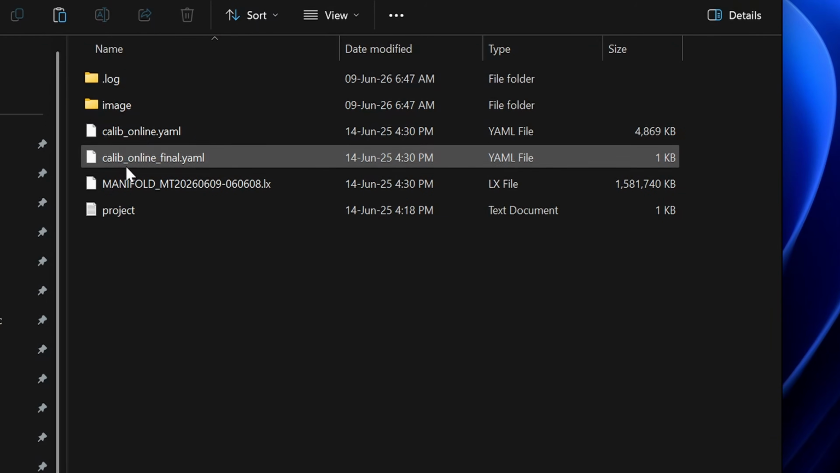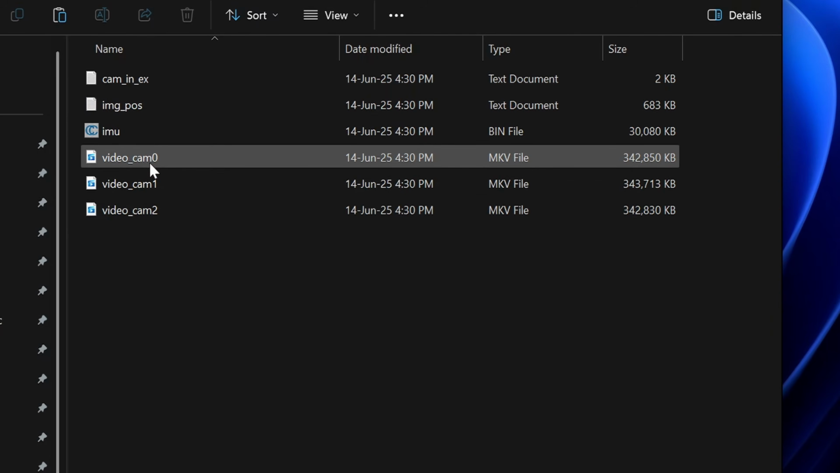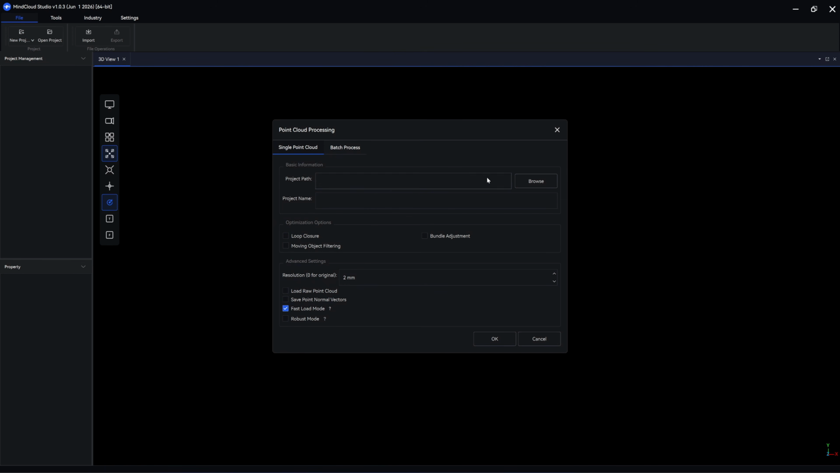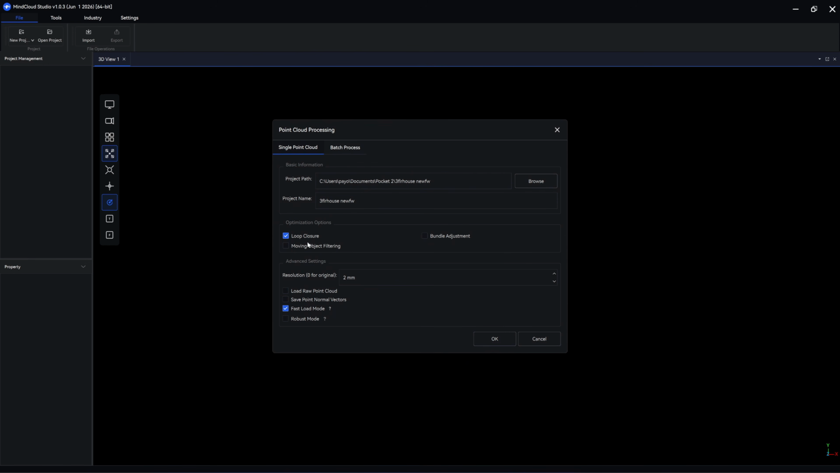This is the file structure of the Pocket 2 scan data. The data file carries the LX extension. Here's My Cloud Studio version 1.0.3, which comes with an updated SLAM algorithm. For the best results, I will enable loop closure, turn on bundle adjustment, and set the resolution to 0mm.